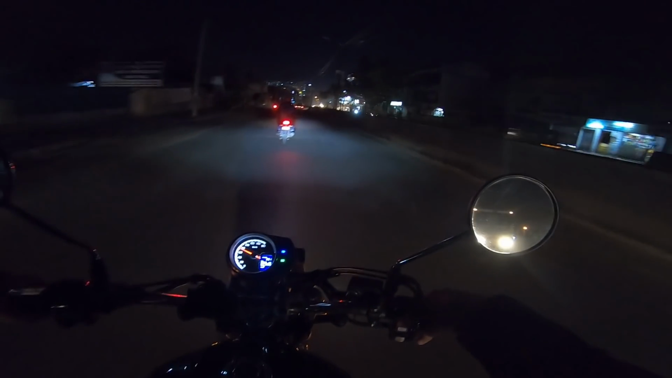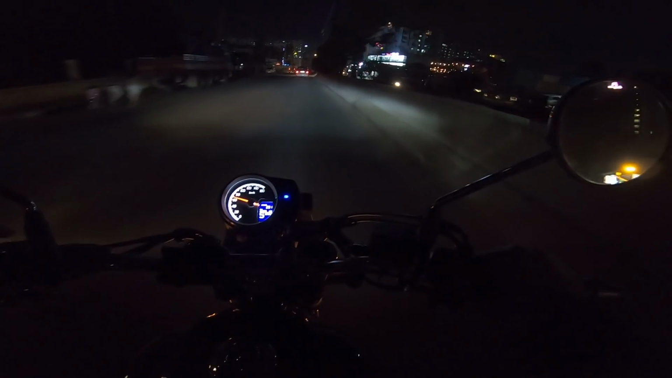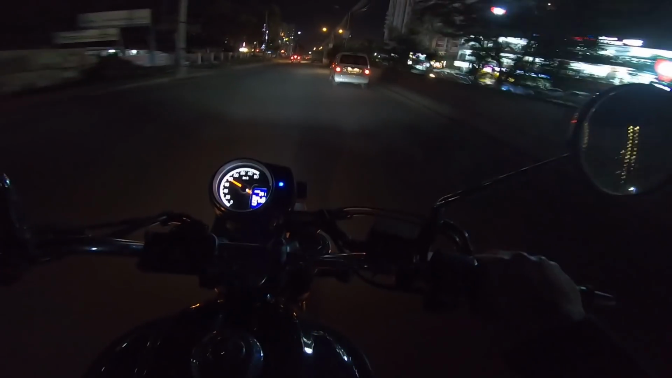You can see, guys, this is a dark patch. You can see this is the level of brightness. It is on the low beam and a high beam. So yeah.